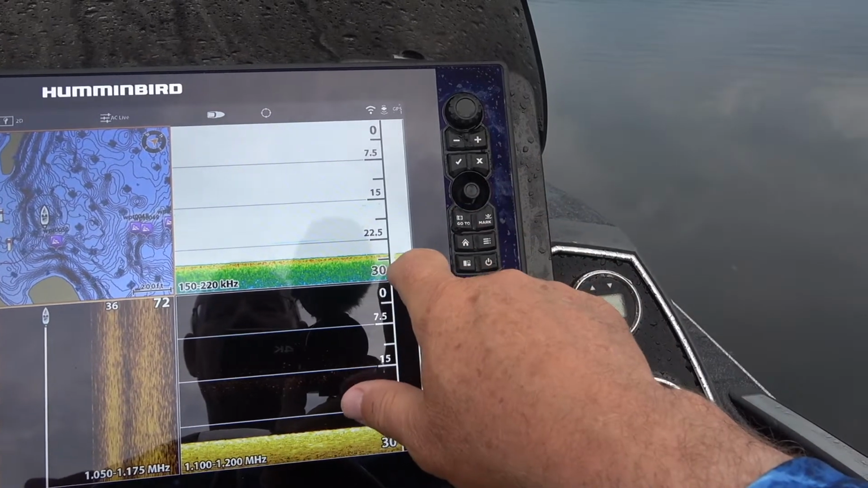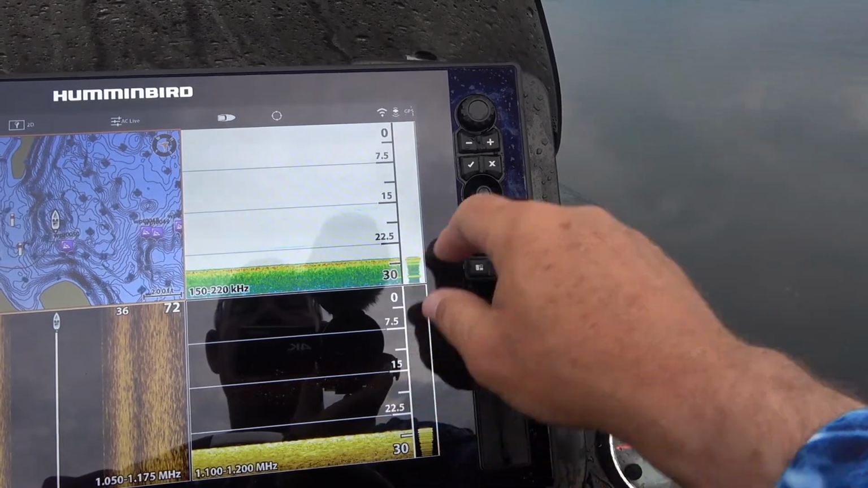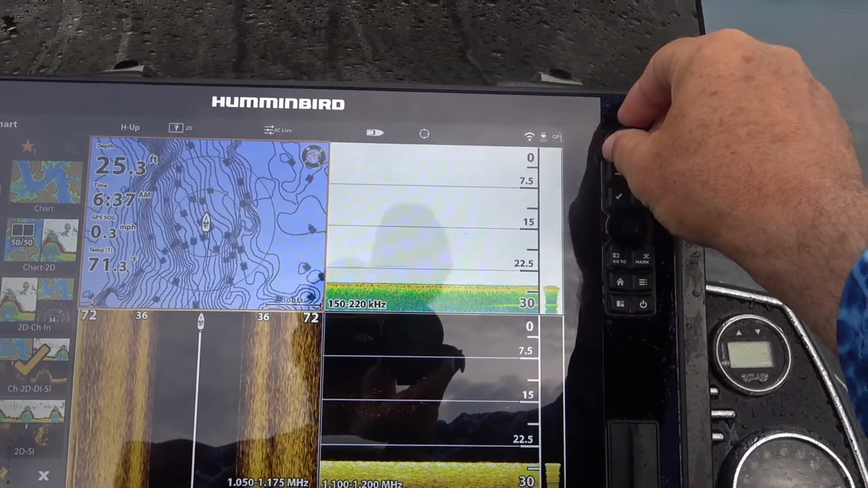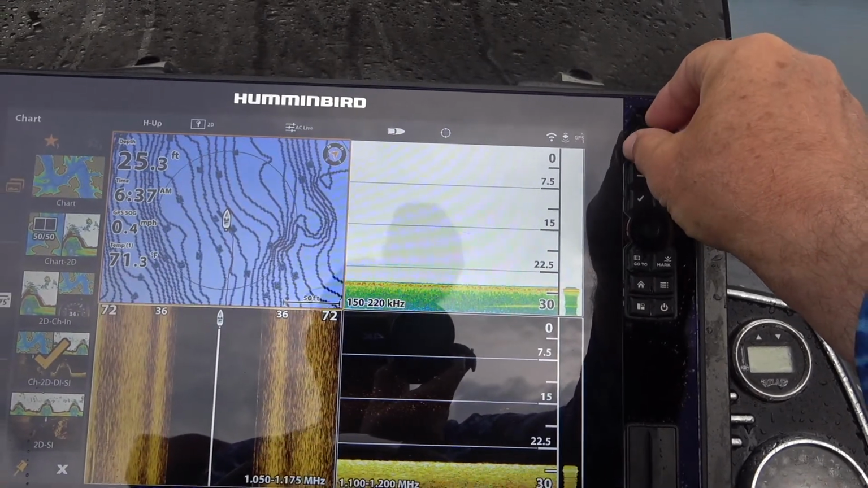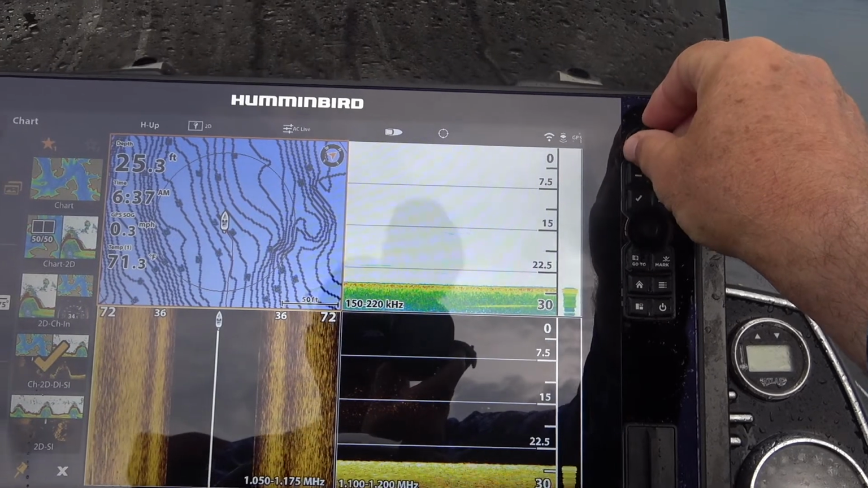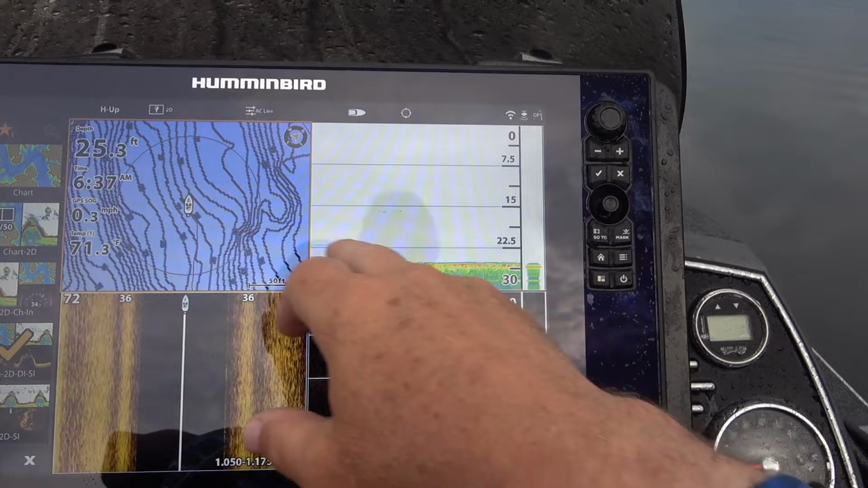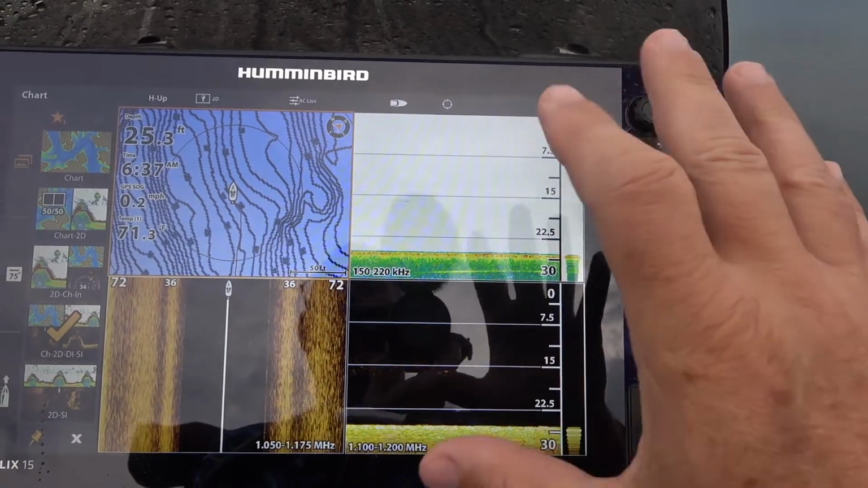So right now we're in 7 feet of water-ish. So I'm going to zoom in, and I want to see if the contours are correct. So zooming in, it's showing I'm at 28. So it looks like it's pretty good. So I don't have to do anything.